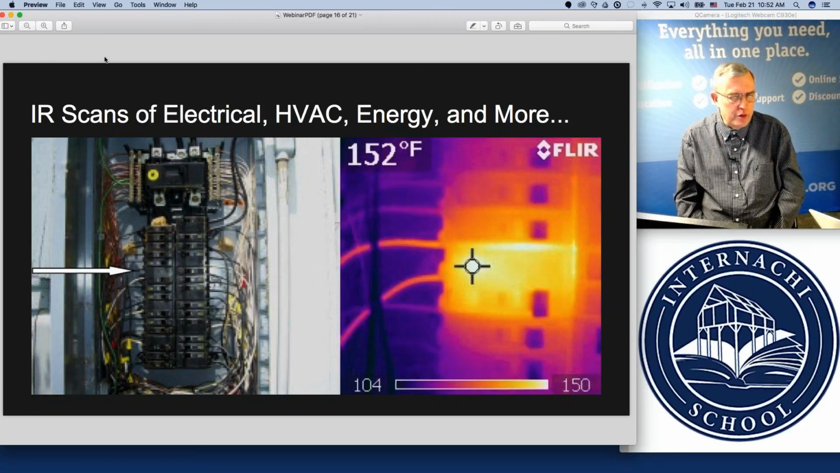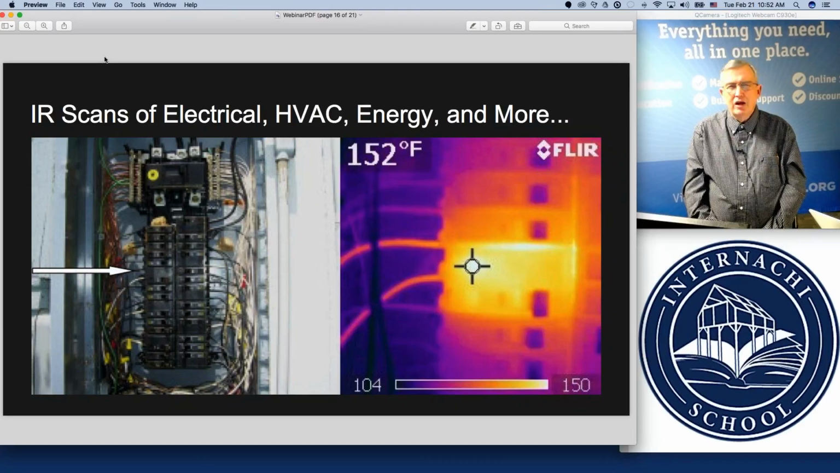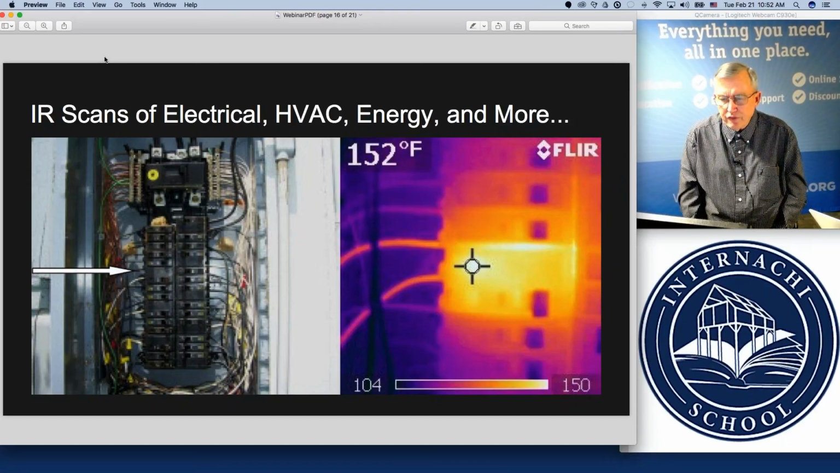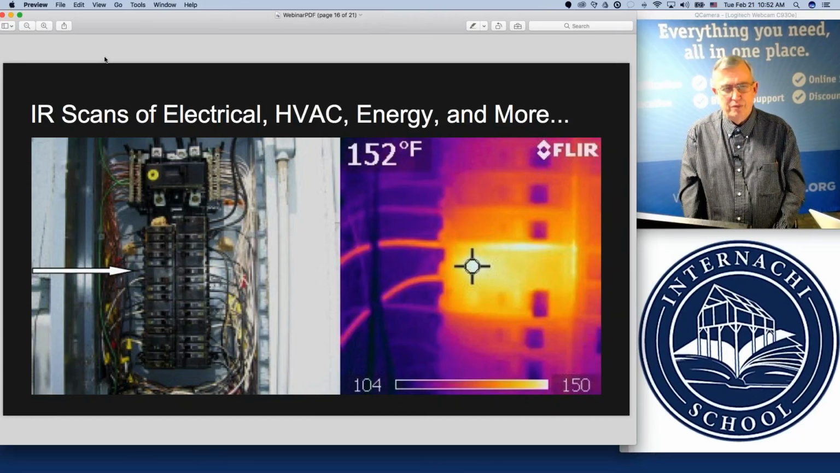You still hold to the principle of a non-invasive inspection where you're not dismantling things, but you're seeing a whole lot more information in a lot more detail. And also you'll discover with thermal imaging that there is a wide variety of electrical type of defects that has nothing to do with a hot temperature.